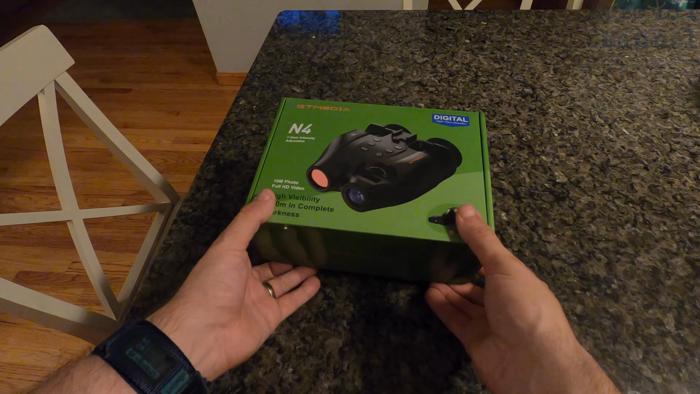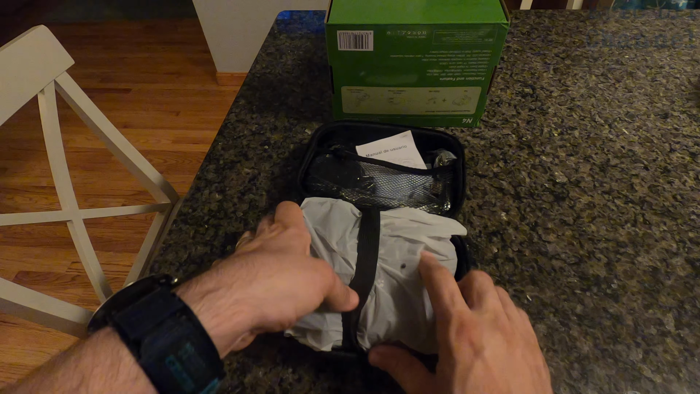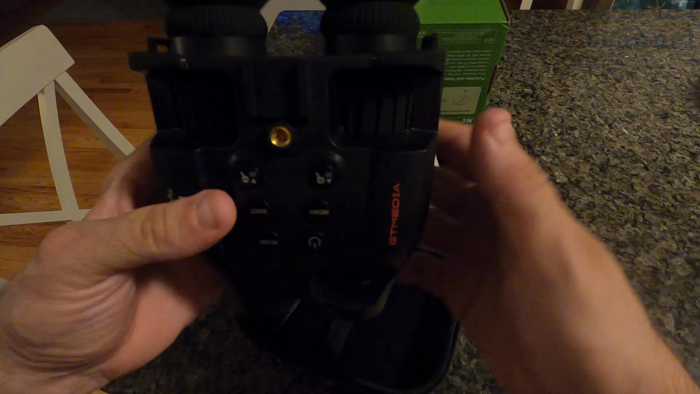See what's inside the box. Comes in an awesome case right here. Got a lot of stuff here. Okay, this is the main binoculars right here. Lots of buttons, very lightweight as well. This is where you look, and this is the front.